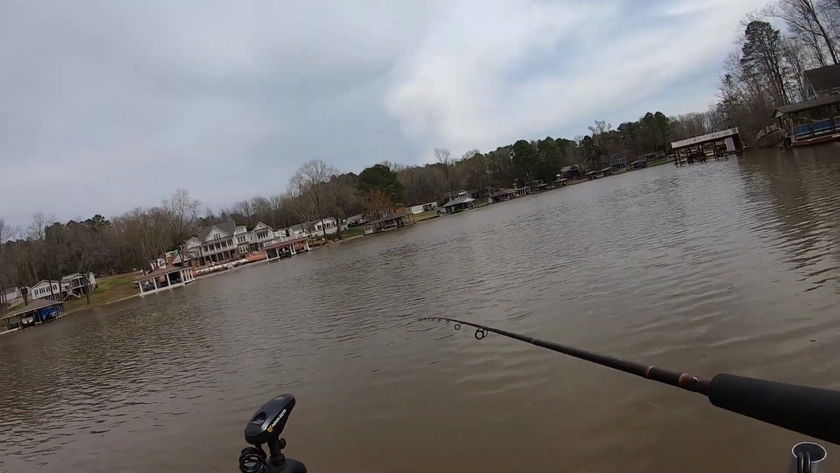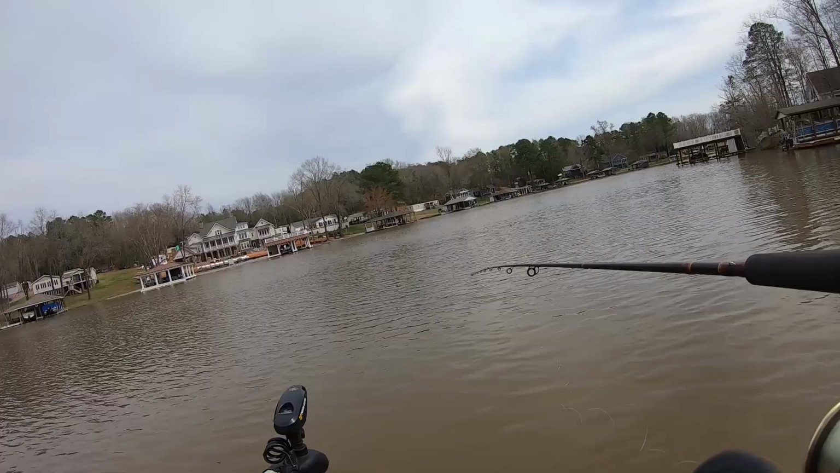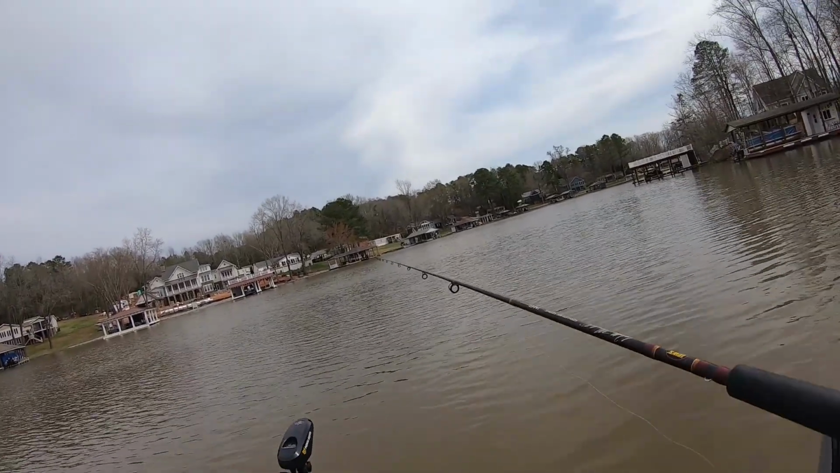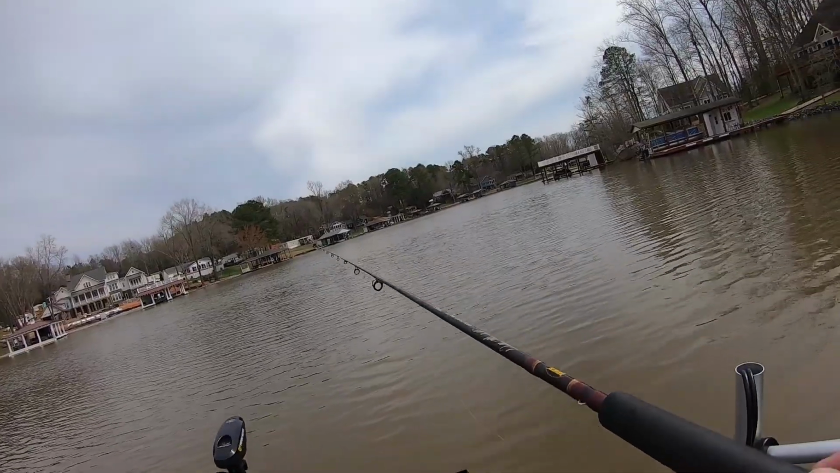These fish are 40 feet. There's 2 right here, right on the bottom at 40 feet. So that's what I'm doing. I see them out there like that. Some of them are suspended. Some of them on the bottom. Now I don't see my bait. I'm not worried about that.